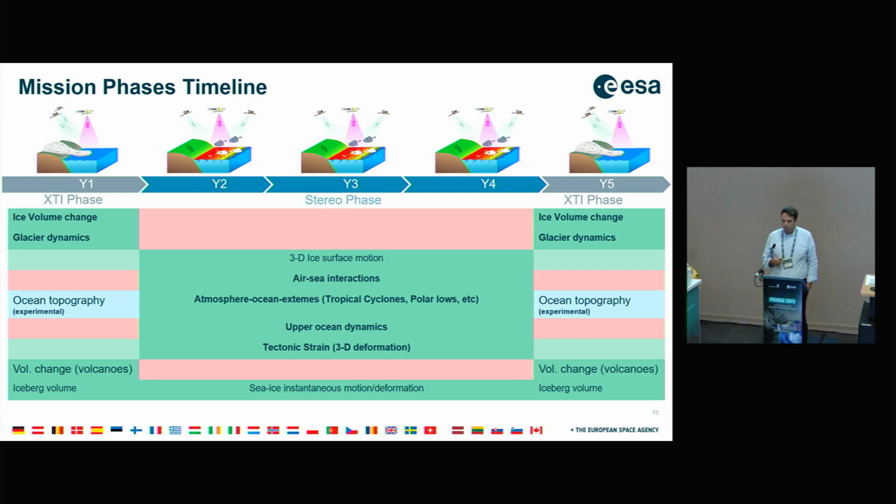And then back in the 5th year, we'll be able to go back, let's say, to this XTI phase. And of course, this is different. Let's say this mission will be able to continue also afterwards.